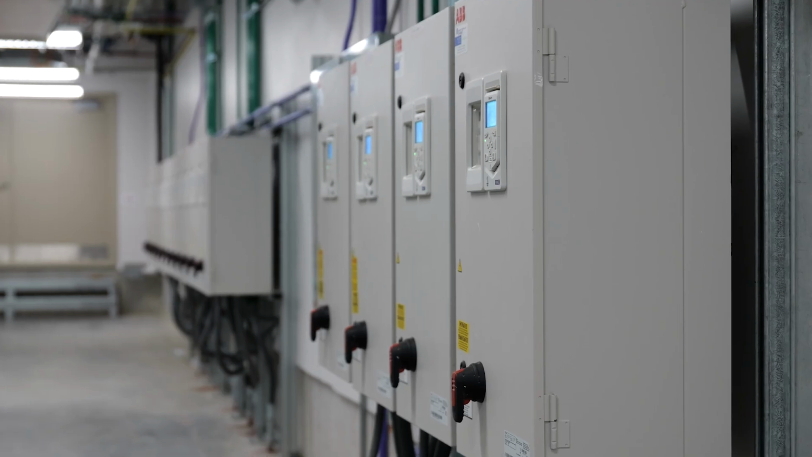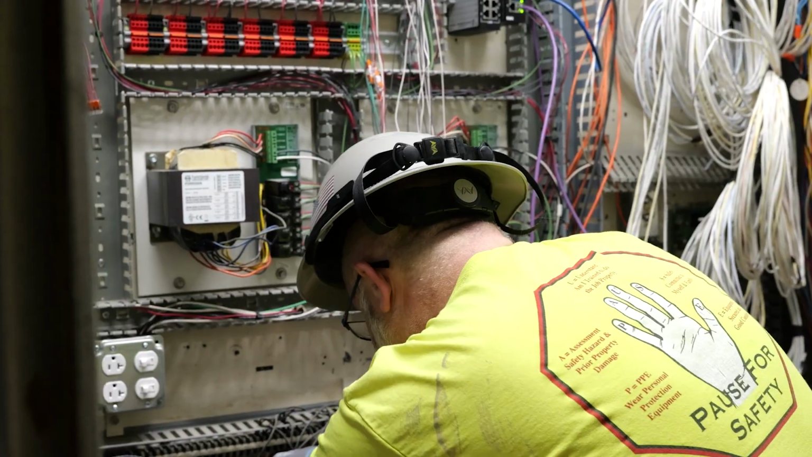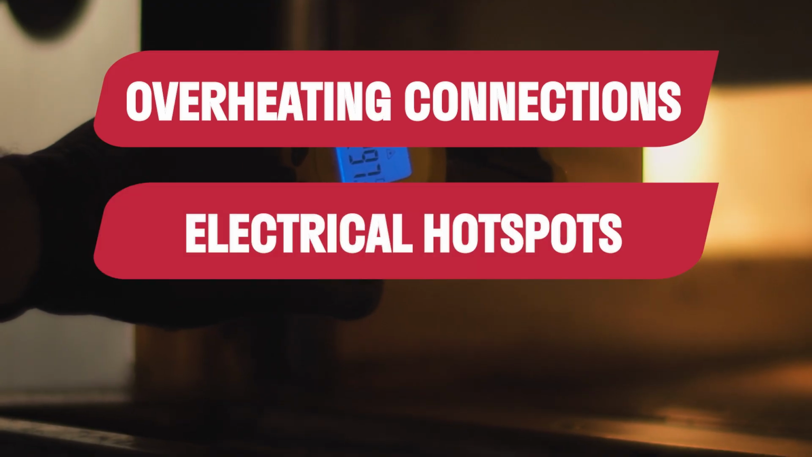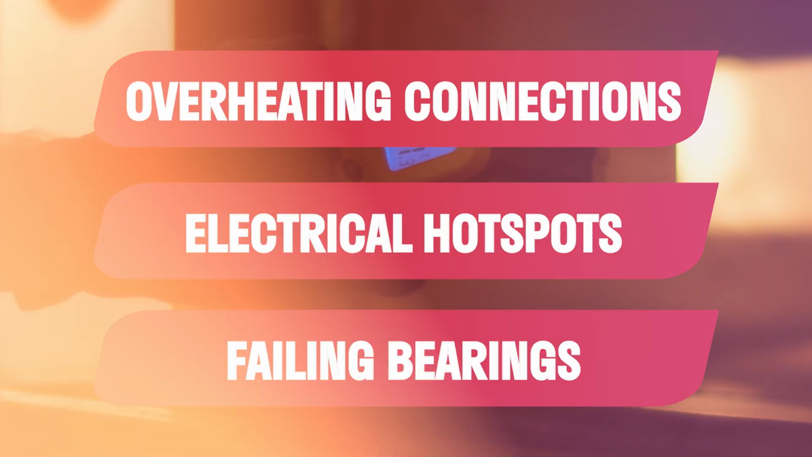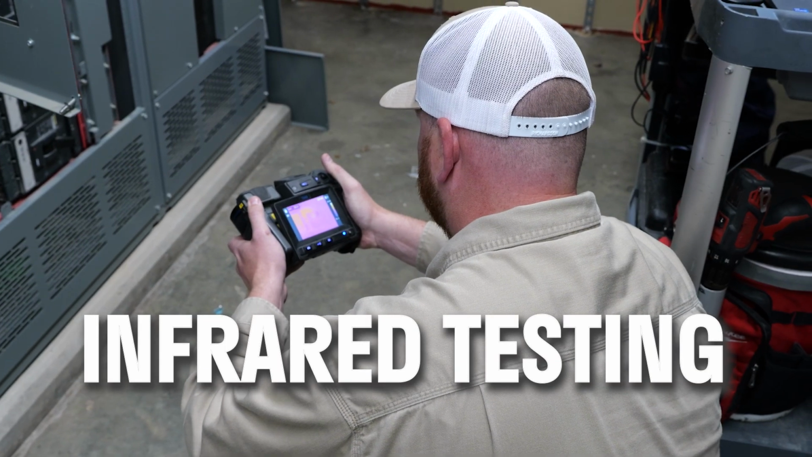Most equipment failures don't happen suddenly. They start weeks before you ever see a warning sign. Overheating connections, electrical hotspots, failing bearings, invisible to the naked eye until they're not. Infrared testing sees what you can't.